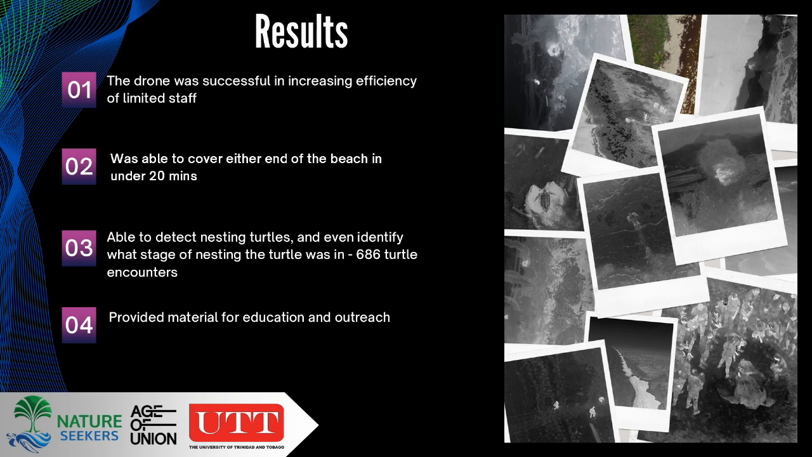Unfortunately, we didn't actually spot any hatchlings, so we can't say with any certainty that we could even spot hatchlings. But this provides some insight and support when we're looking at the educational ecotourism side of things, that the drone can be used within that aspect.